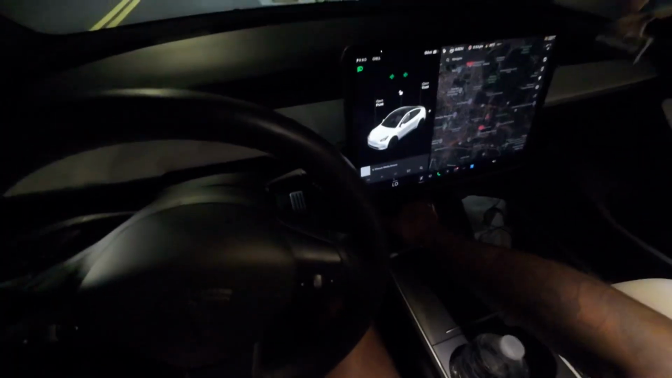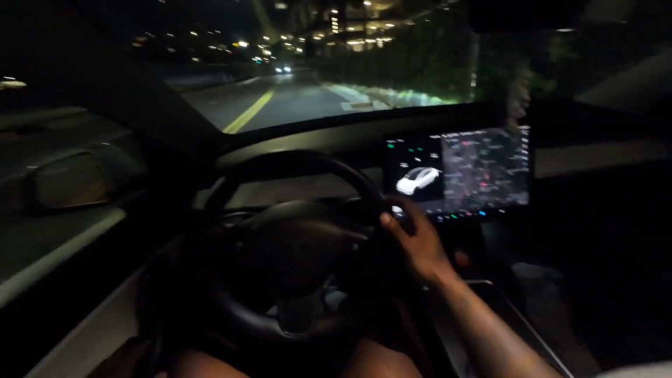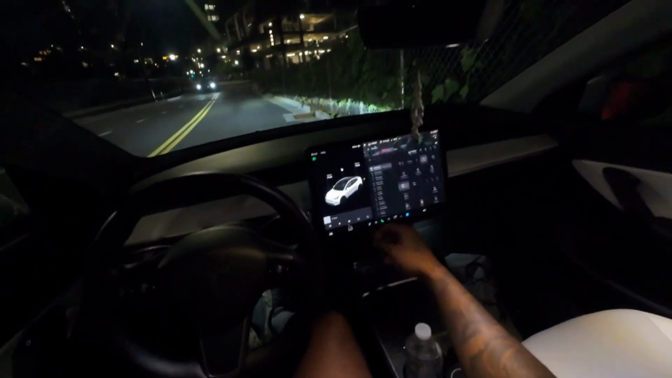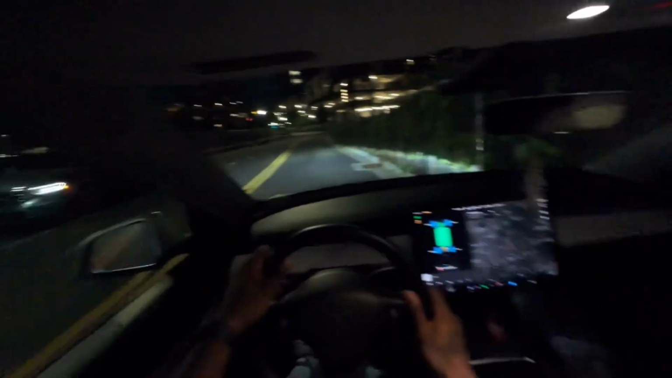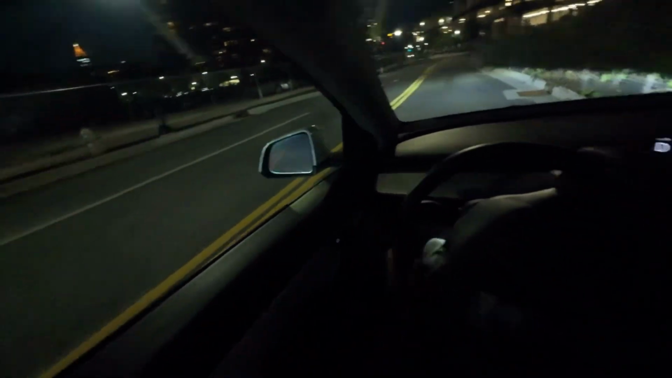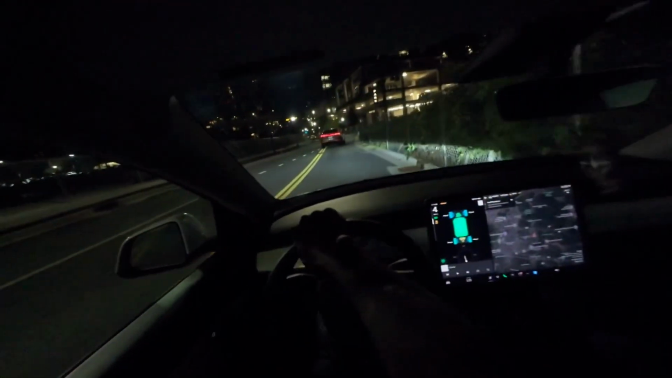It is currently 9:34. We are about to do a nighttime track mode POV drive, and we're just going to get straight into it after I put the car in drive.